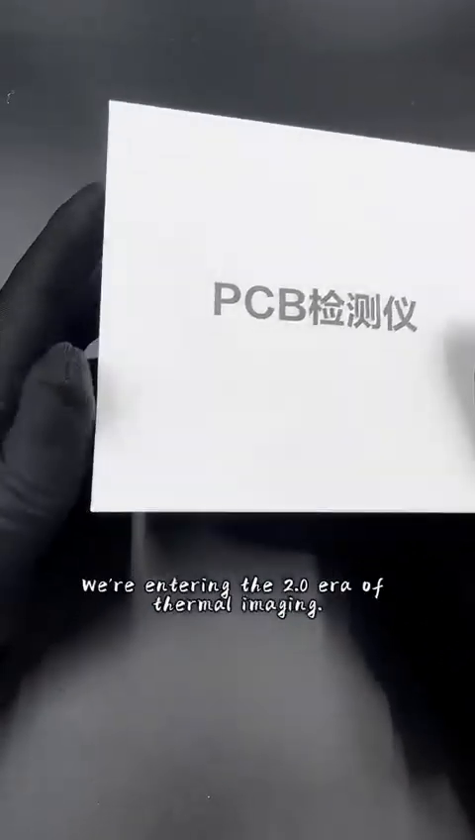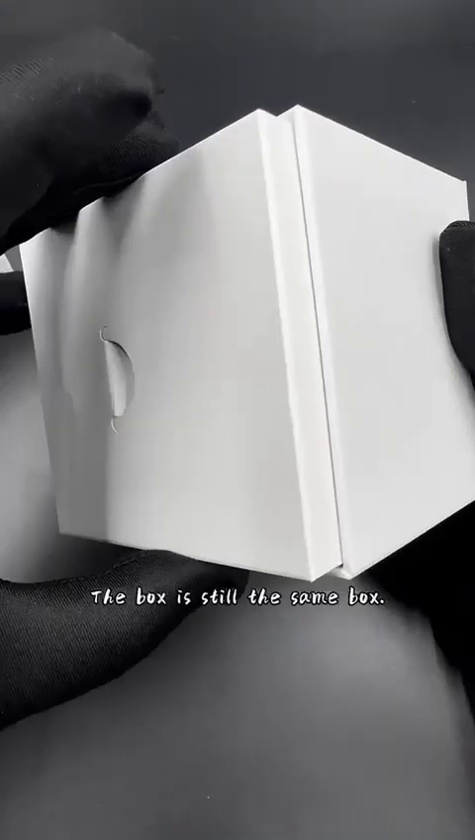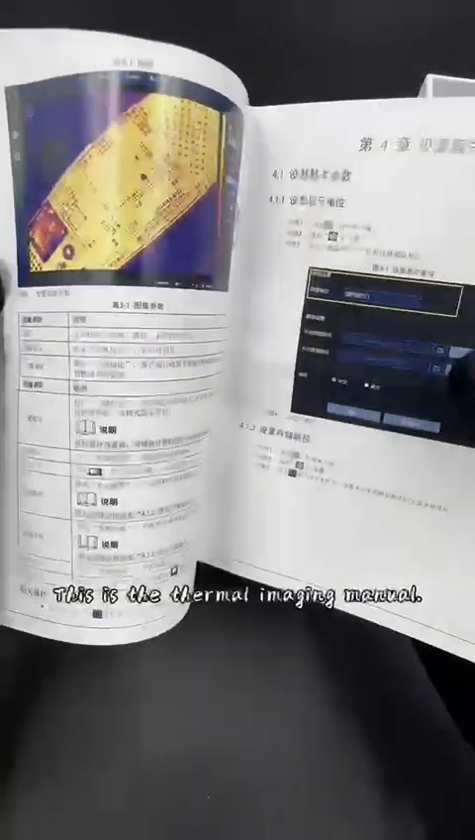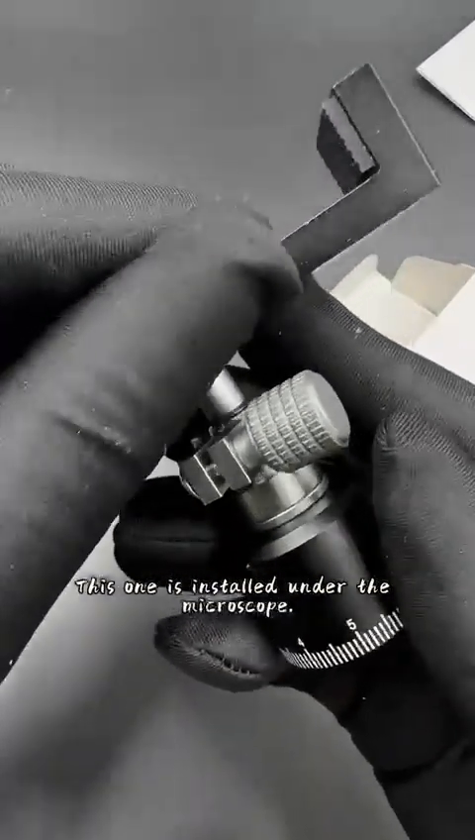Unpacking test. We're entering the 2.0 era of thermal imaging. The packaging is still the same packaging. The box is still the same box. Open the box and remove the small box inside. What comes into view is a manual. This is the thermal imaging manual. Open the small box. This one is installed under the microscope.